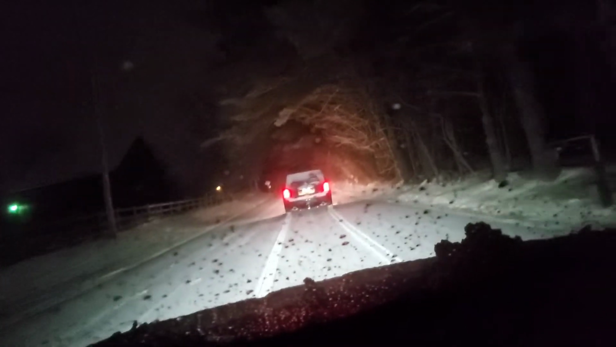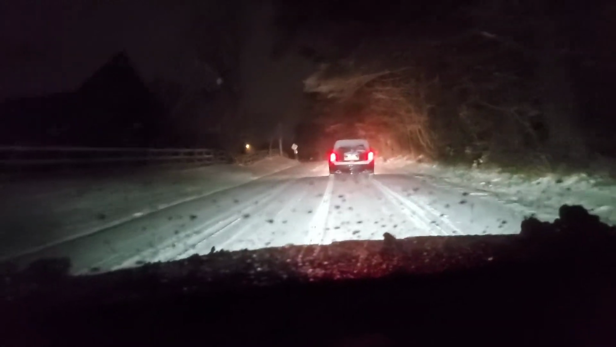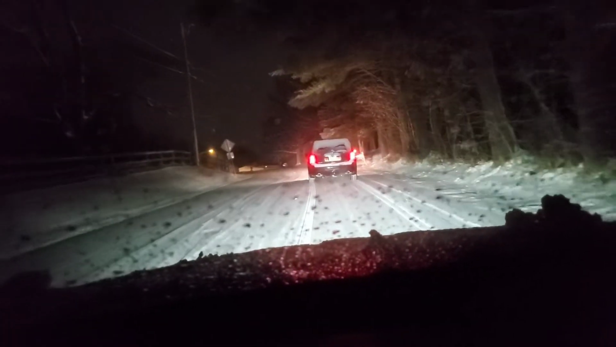And going up the hill, up the road. The tires are spinning up the hill.